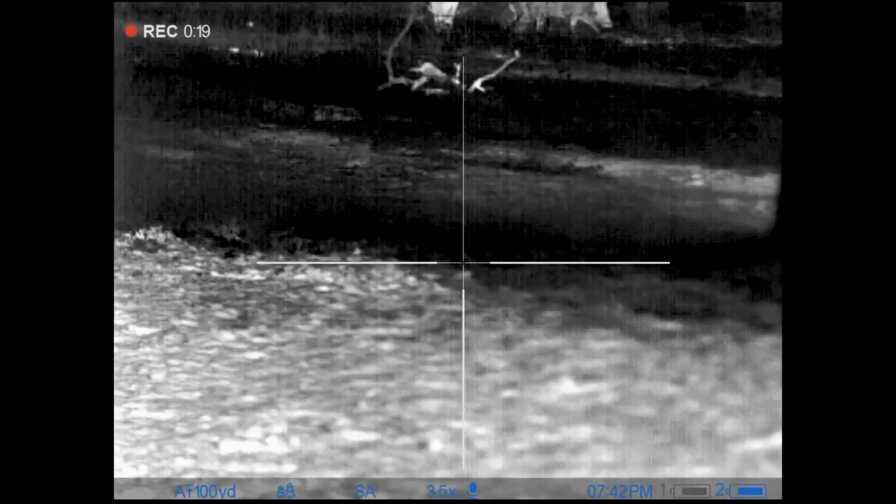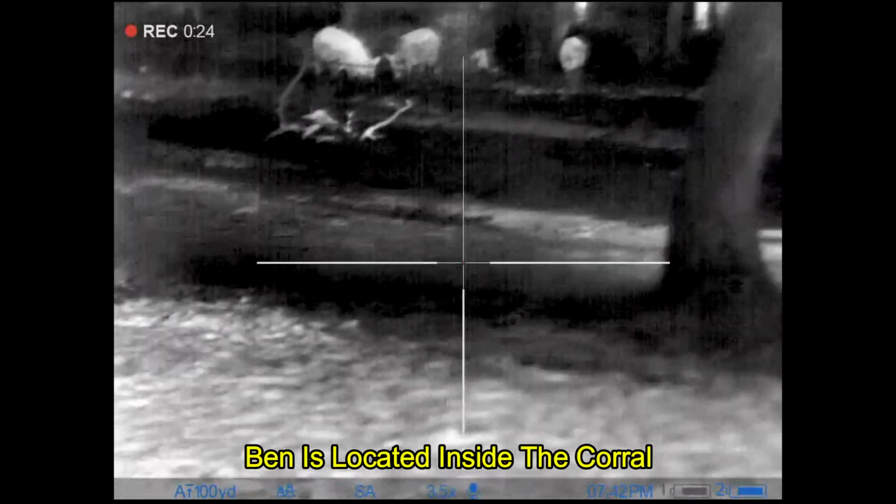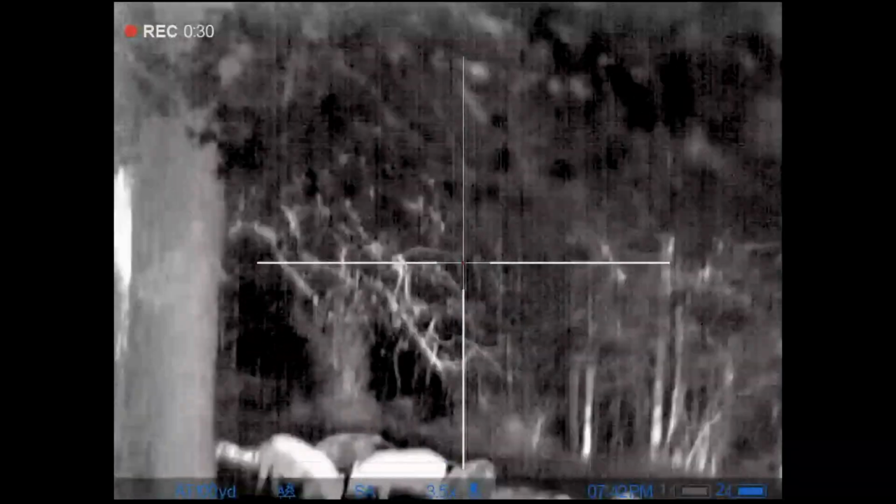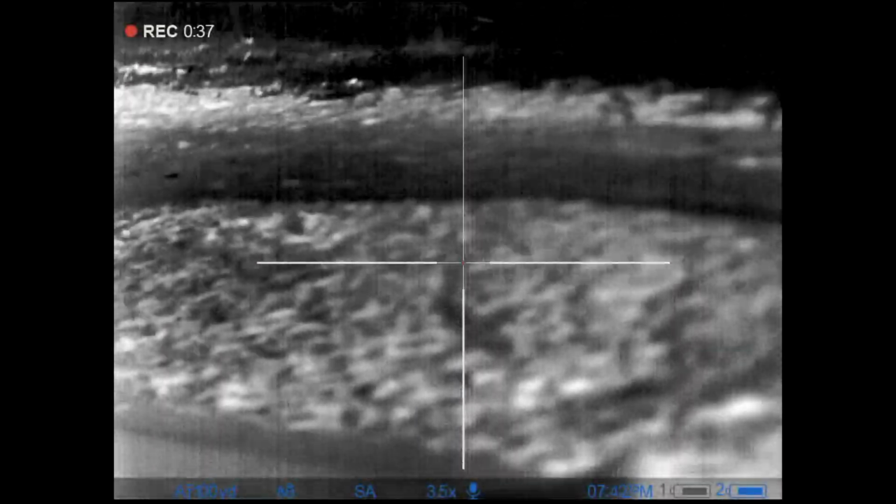He's looking at a small group of hogs. By this time I've turned around and I've seen that there's a hog down the road in front of me. And he's gesticulating to me, trying to give me hand signals to tell me that he wants me to shoot my hog first, and that he will shoot when I shoot. I'm having trouble understanding what he's saying with hand signals, but finally I get it.